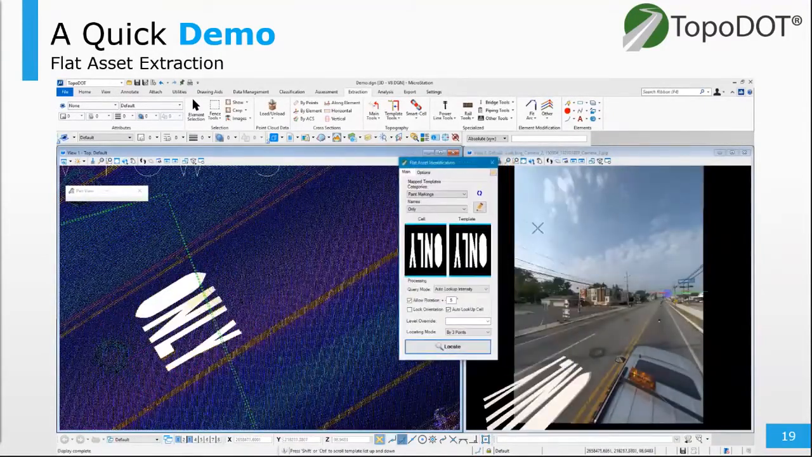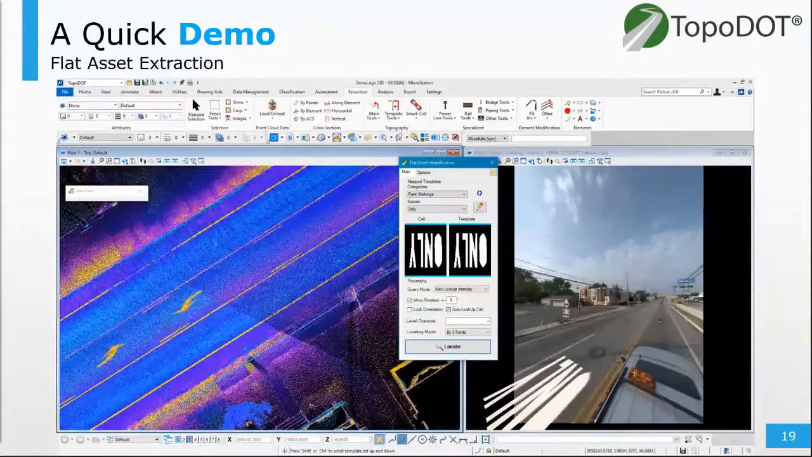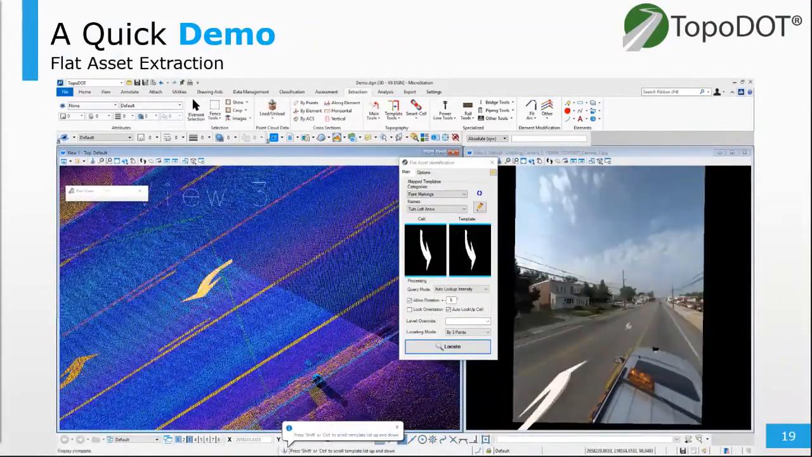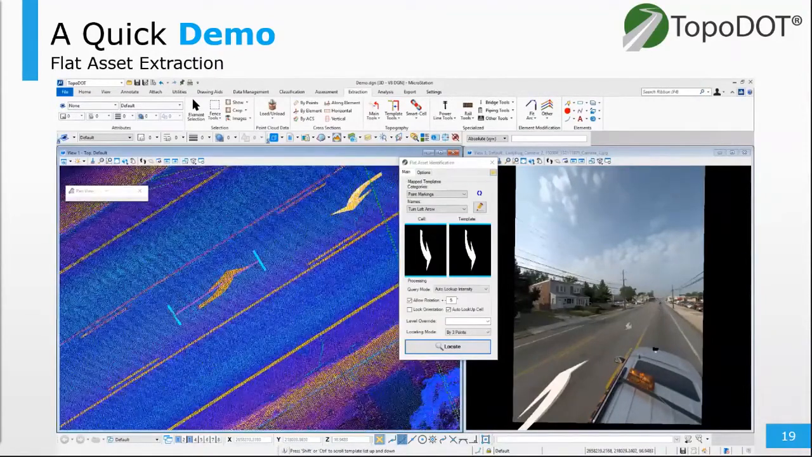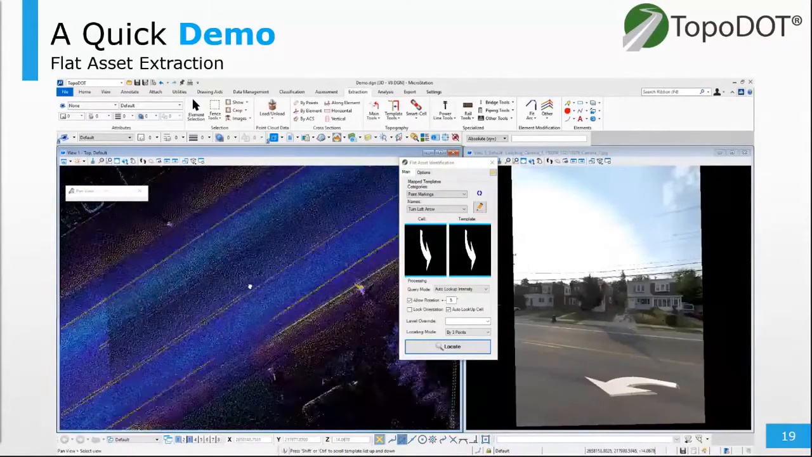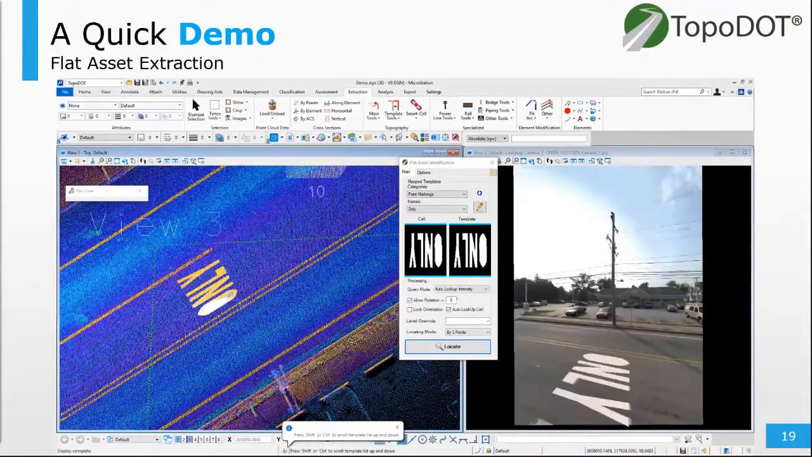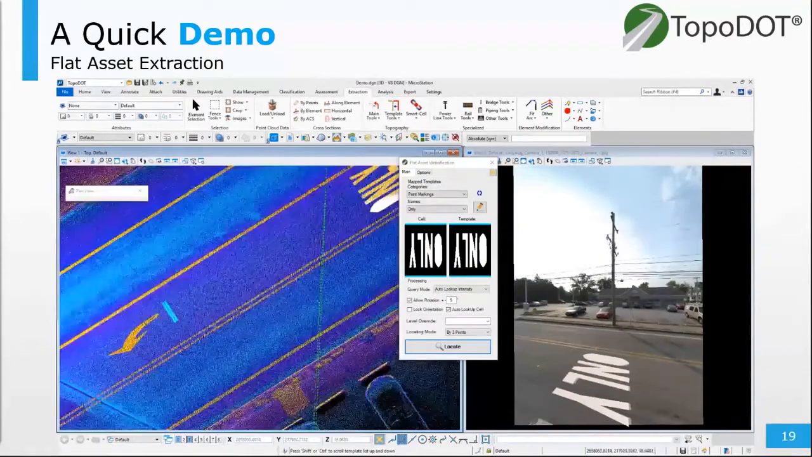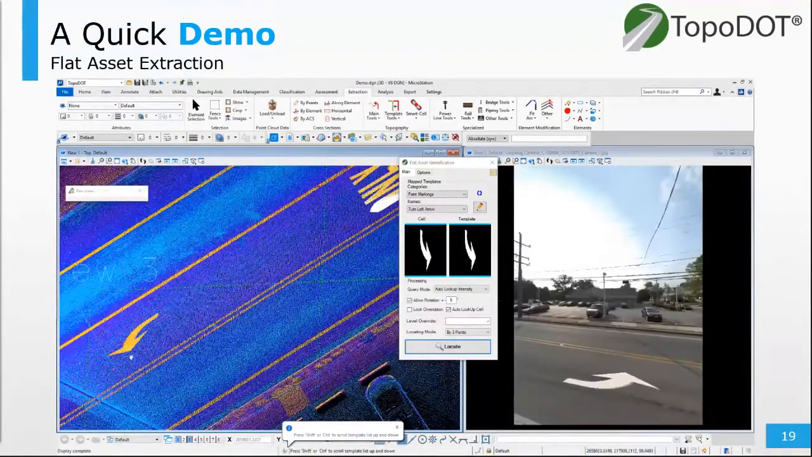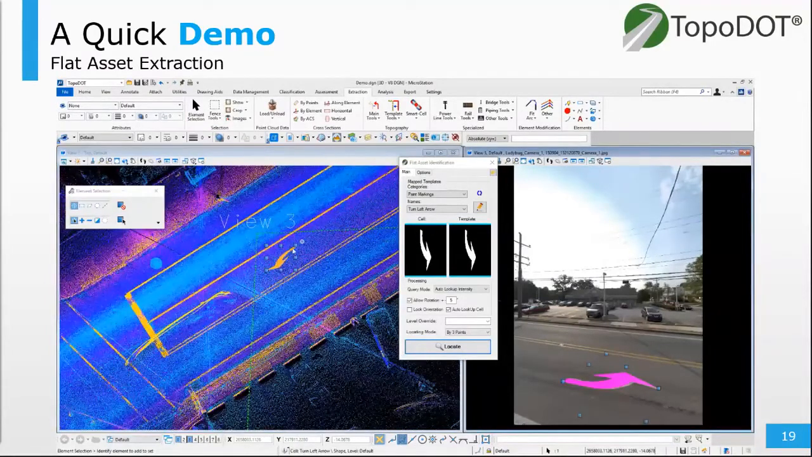These cells could be an exact representation of the object, or it could just be a point, a circle, or something else. Essentially, you're just storing that object shape, and it's associated with some type of cell. In this case, the cell is going to be an exact representation of what that object is in the point cloud.